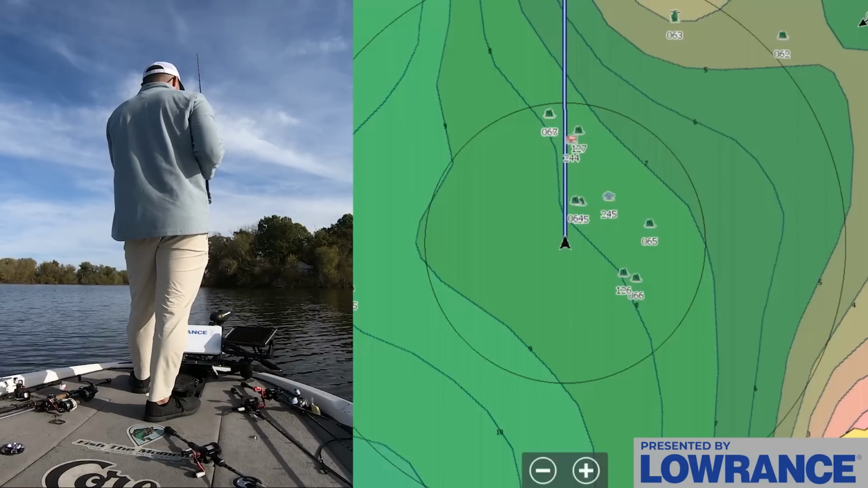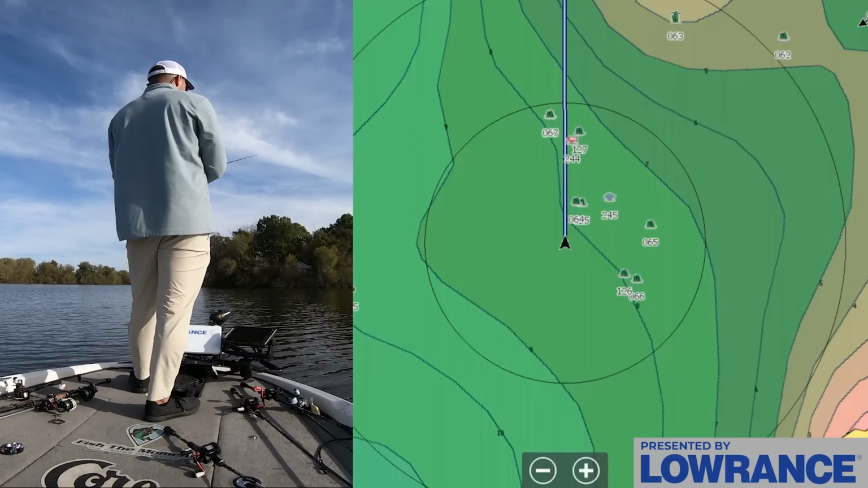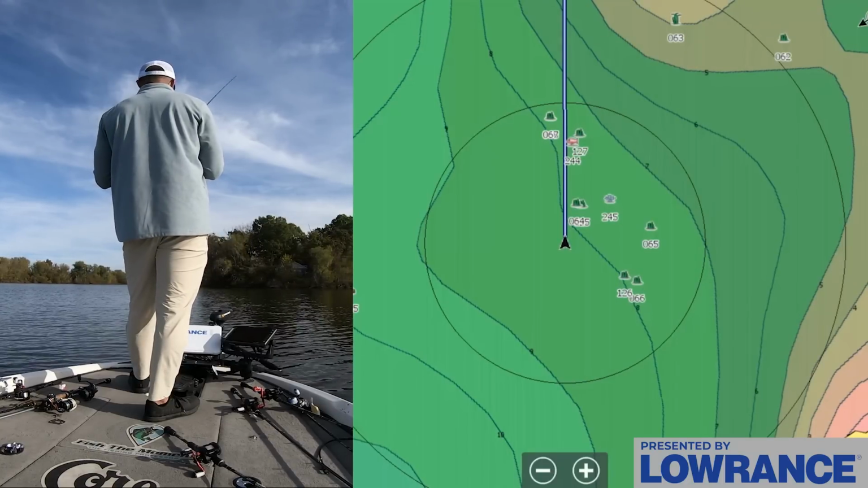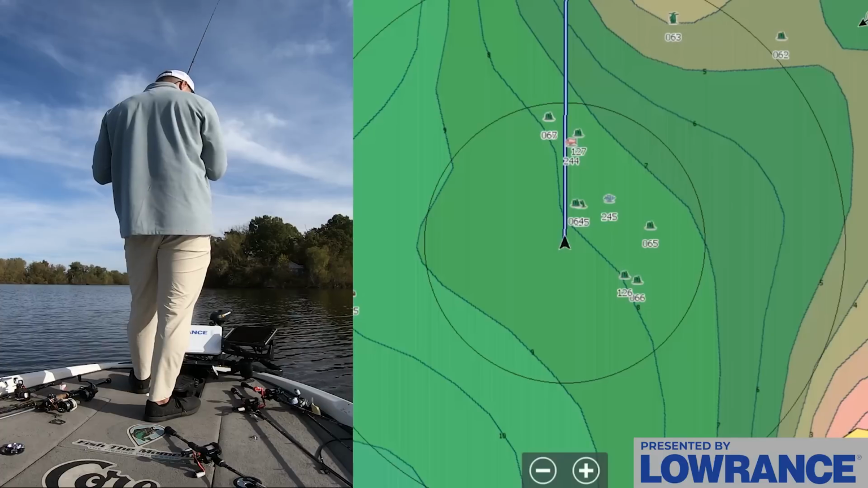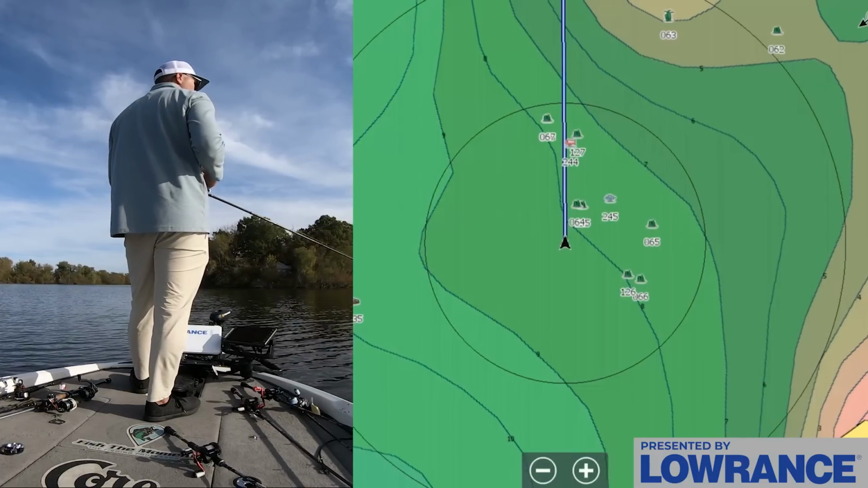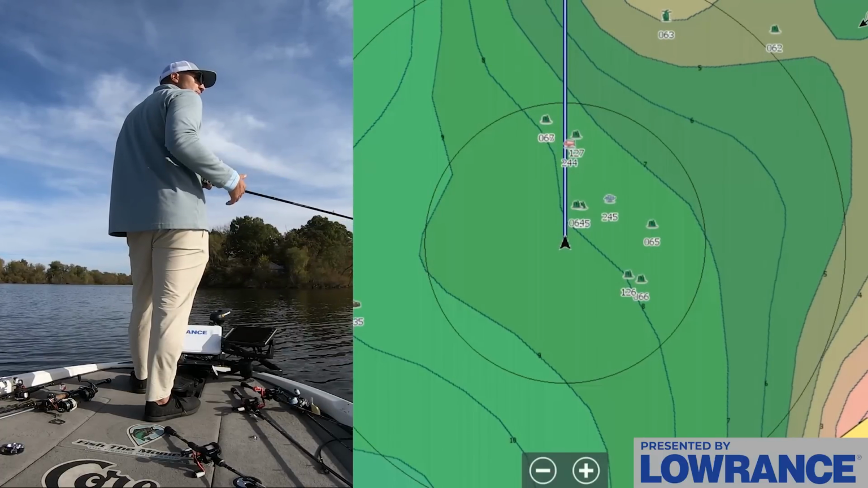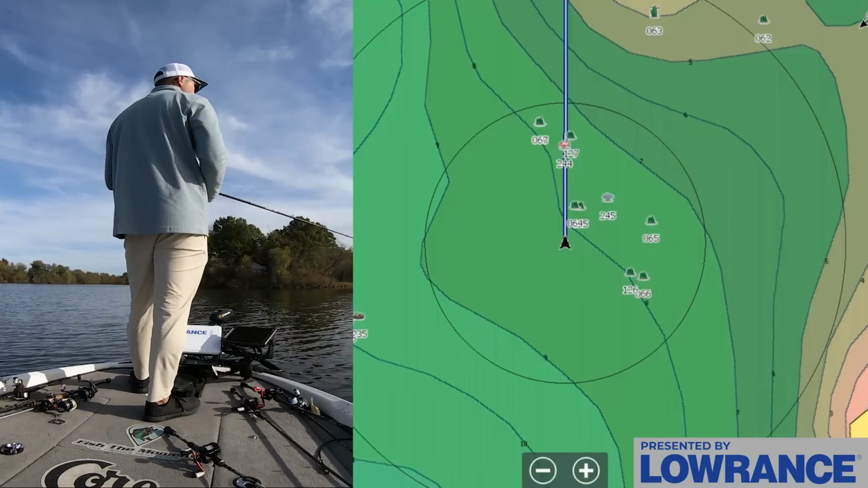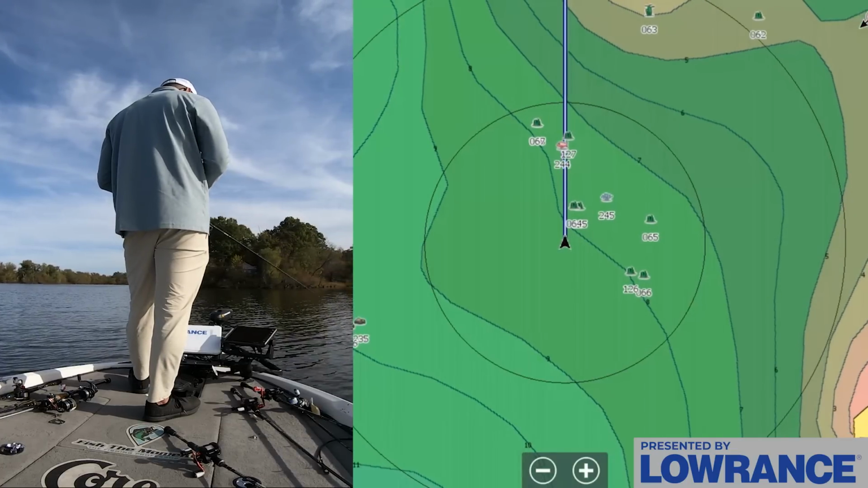So it's not necessarily a one fish fluky thing. When you catch fish doing something like this, you're gonna get more bites. It's just finding more and more of those brush piles, and it would be a very repetitive process if I just kept doing this in the video. So I'm gonna switch it up a little bit, but anyways, we'll go fish a couple more.